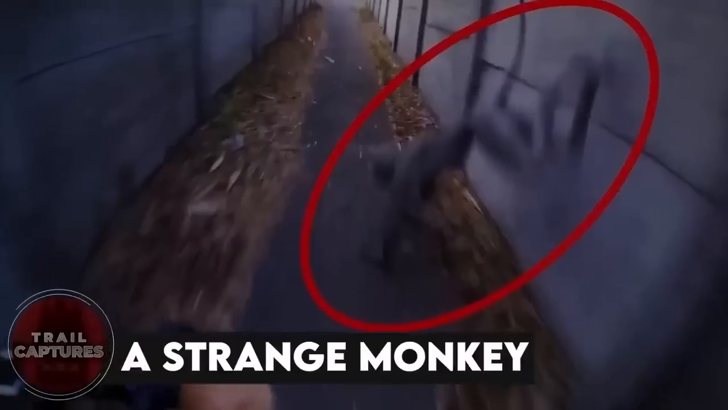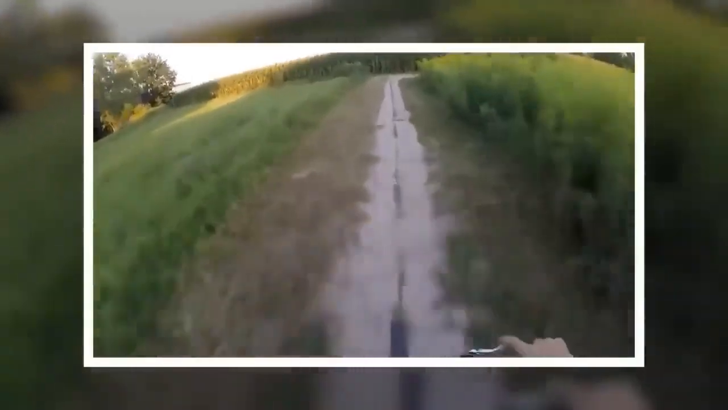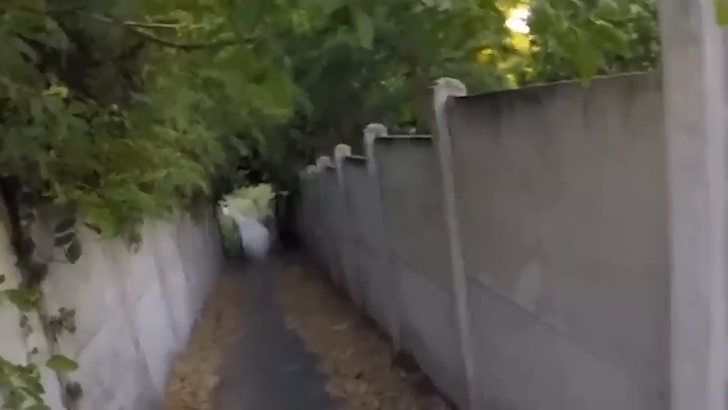A strange monkey. Riding through the peaceful forest, a lone biker suddenly comes across a strange and mysterious creature. As the cyclist gets closer to a narrow trail surrounded by tall walls, a weird and otherworldly being jumps down from the wall and almost crashes into the biker. Surprised, the cyclist stops to look for the creature, but it has disappeared without a trace. Because of its strange look and incredible speed, it's hard to figure out exactly what this creature could be.